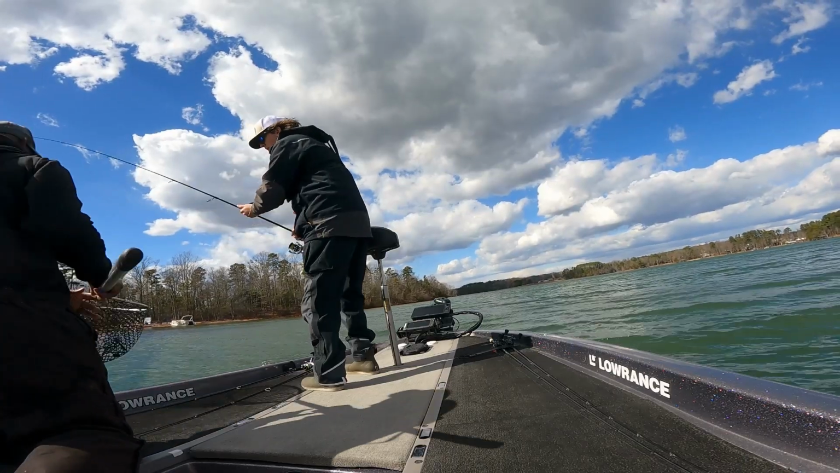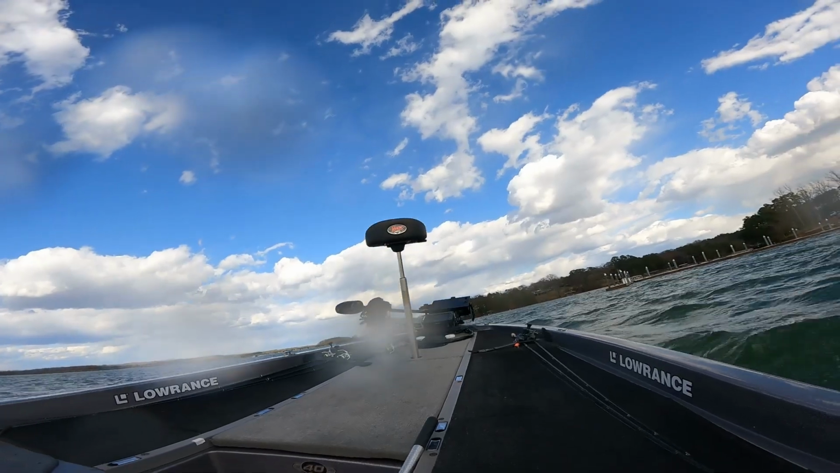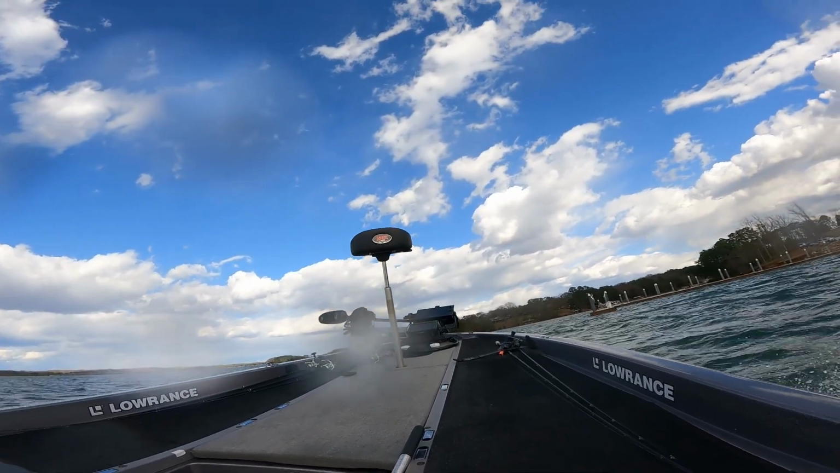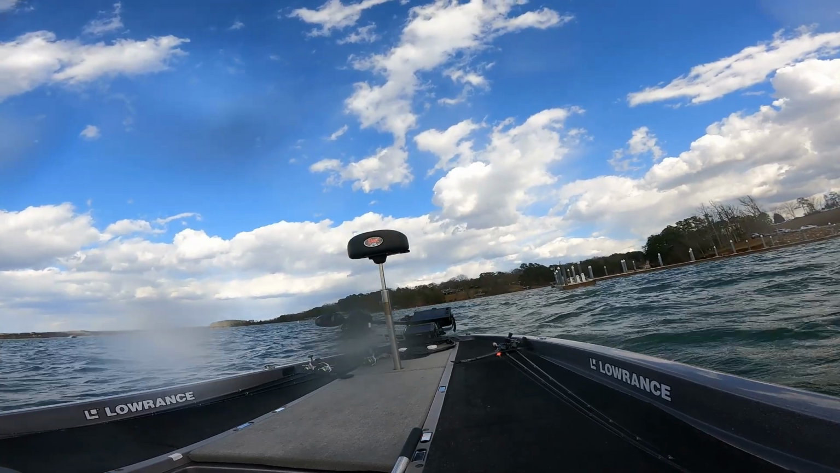And I think this is the last fish right here I ended up catching for the day. So right after this, I hit one more spot, caught a small one, then ran back up to weigh in to end the day off.